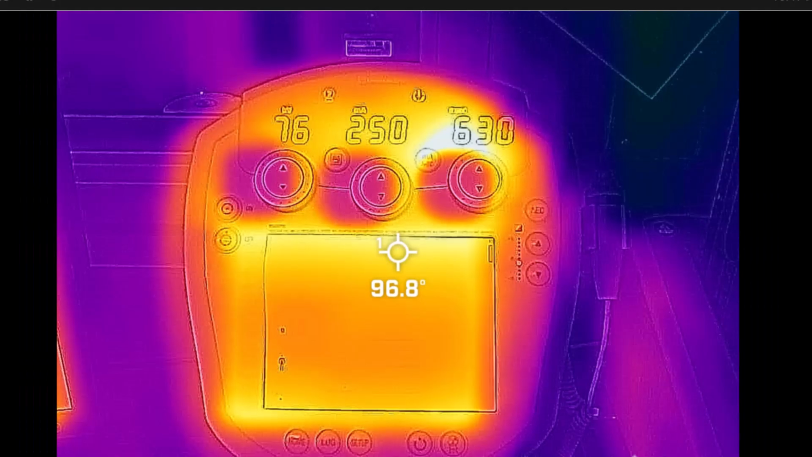The control panel itself here, this is a Shimadzu unit. The control panel in room 2 here is pretty hot. It got up to 96 degrees, almost 97 degrees at the touchscreen. What's interesting is, it's hard to tell on this image, but this is a clear lead equivalent glass window. You can actually see, I'm not sure what that is, if it's part of the wall bucky, but it's producing some heat that's visible through that window. I just thought that was interesting.